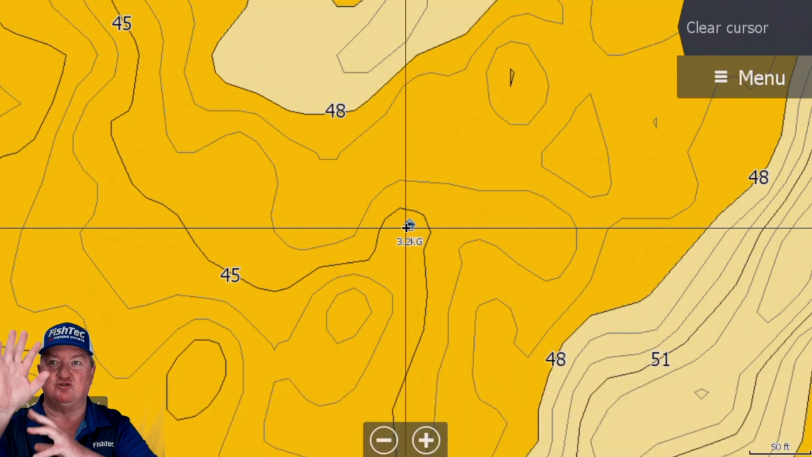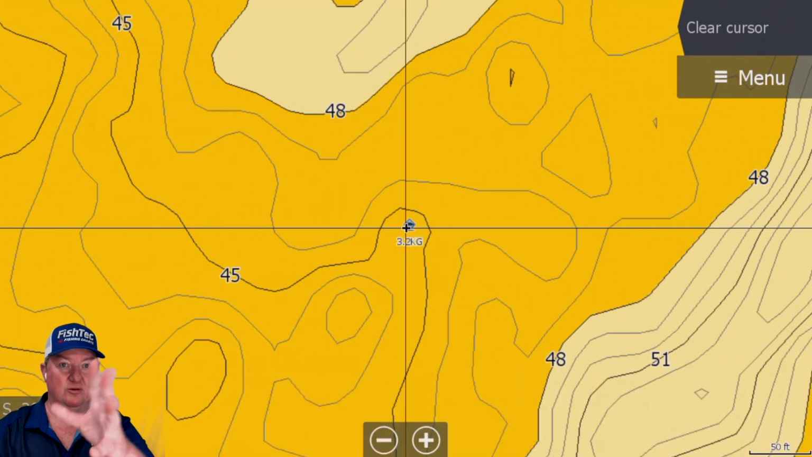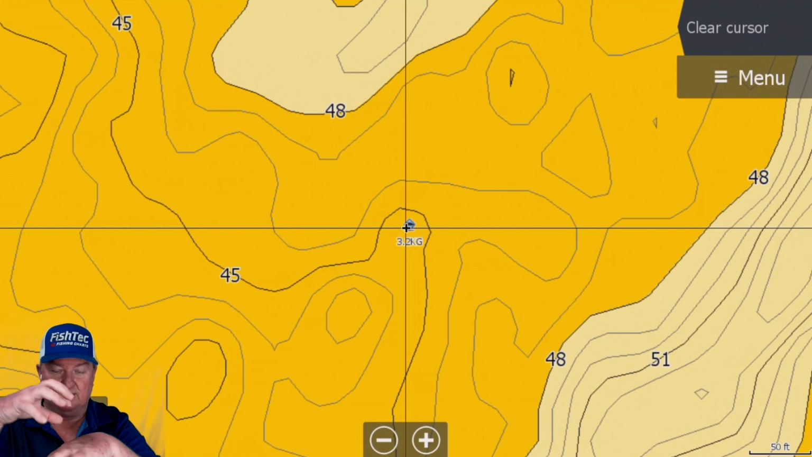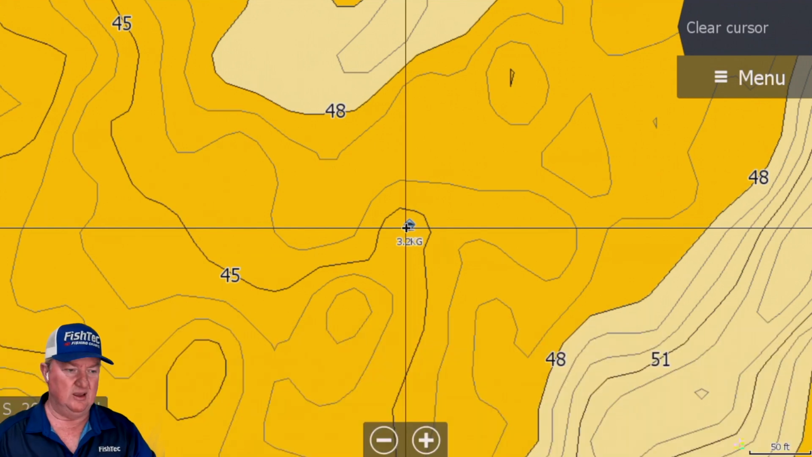There's a hump with a tree on it. And from my mosaic charts, you can see it's a little clay hump or a little anthill type of thing with a small tree on it, some timber and whatnot.